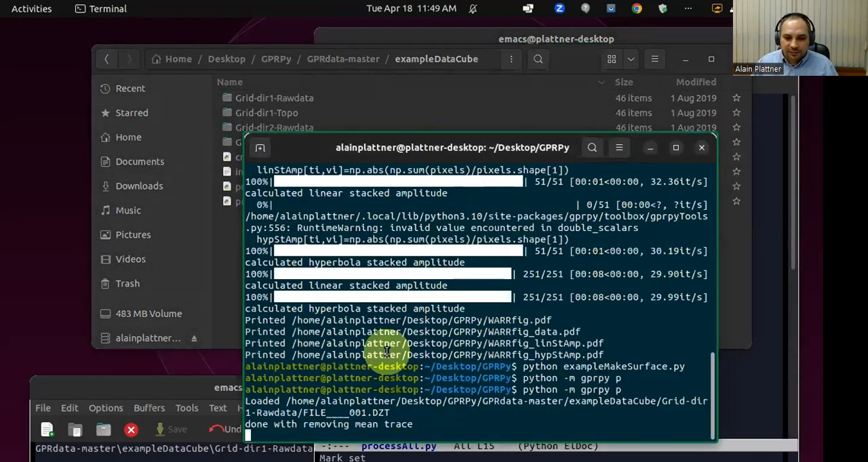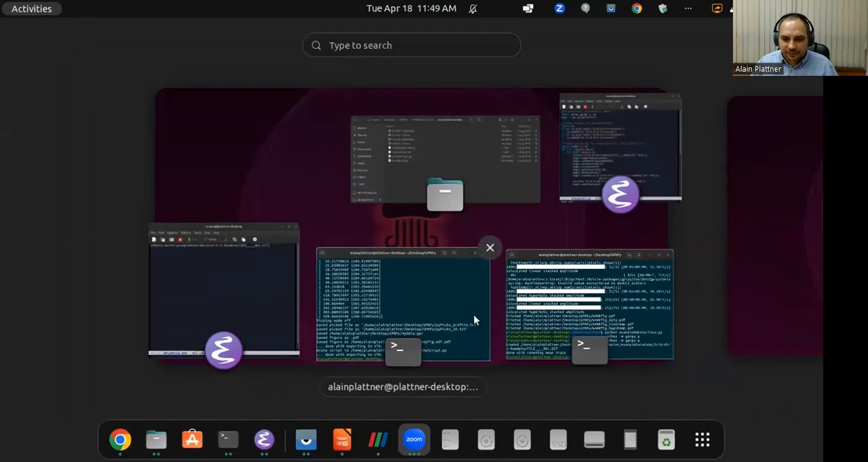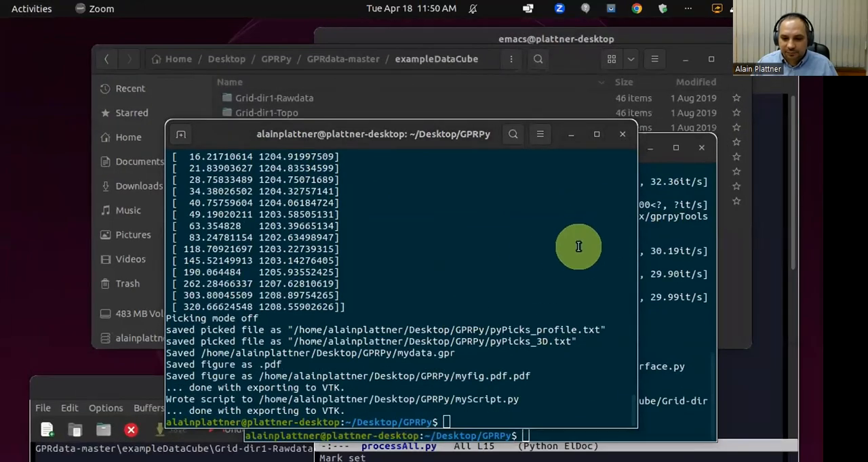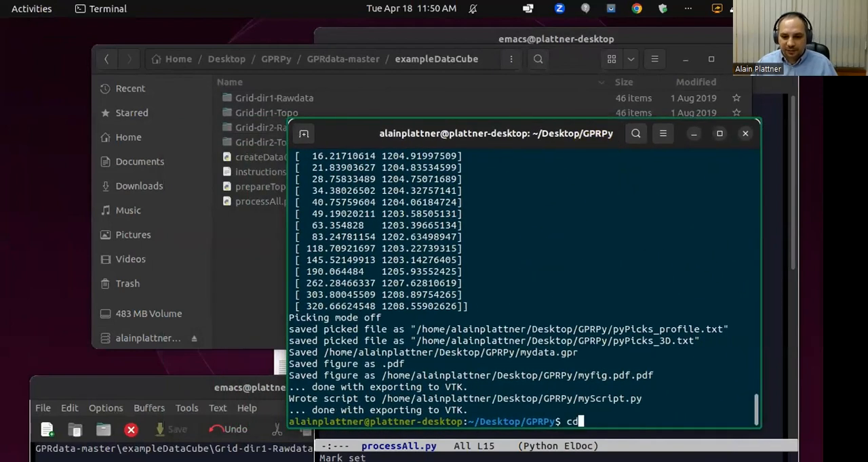So if we run this one here, let me close GPRPy. Let's go to GPR data example cube.